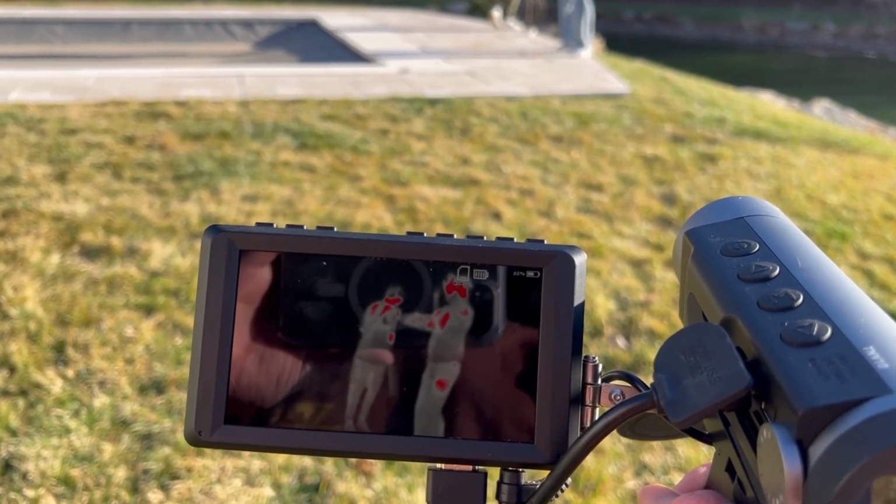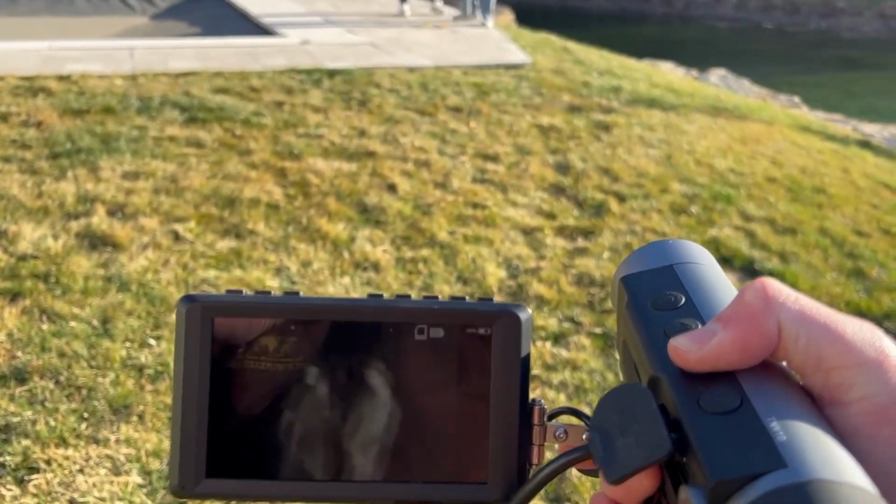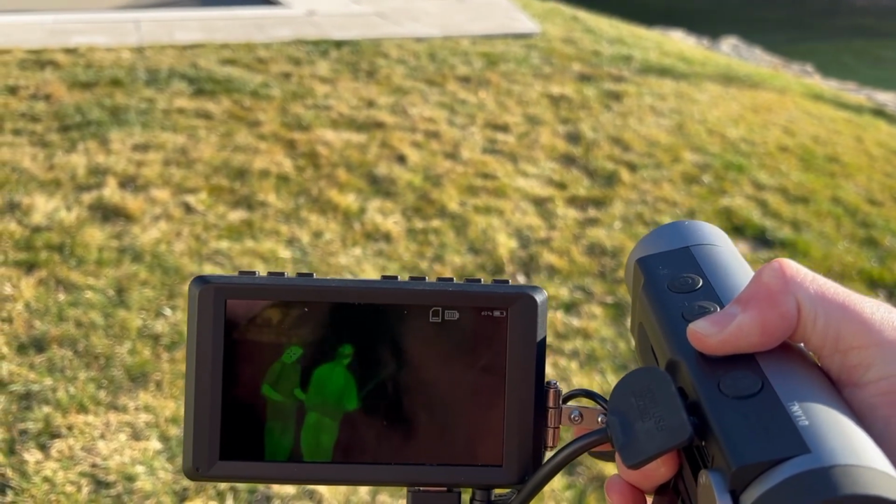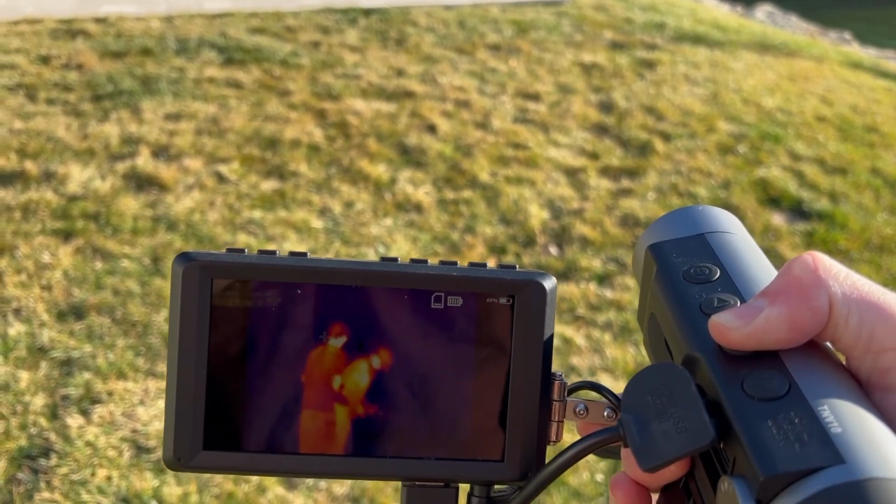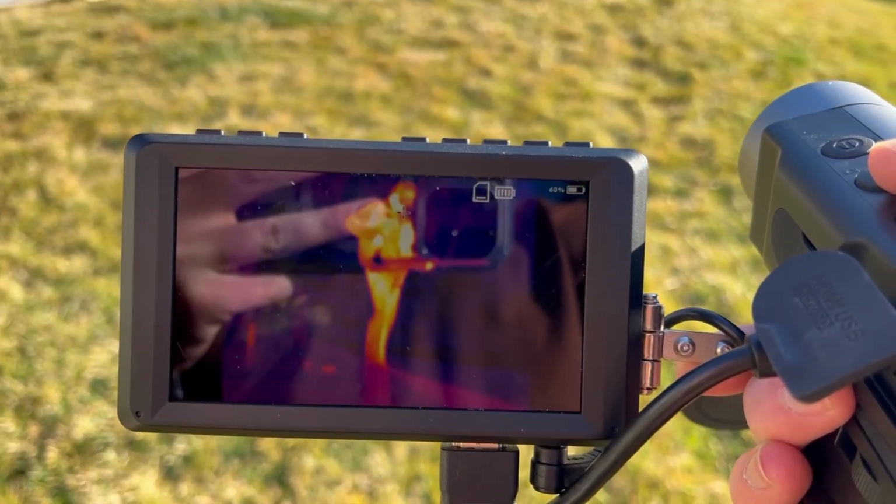As previously stated, you can change the color settings of the device with the press of the mode button on top of the thermal. There are 5 main modes: red hot, white hot, black hot, green hot, and fusion. I personally like the fusion mode for seeing detail and the red hot for detection.